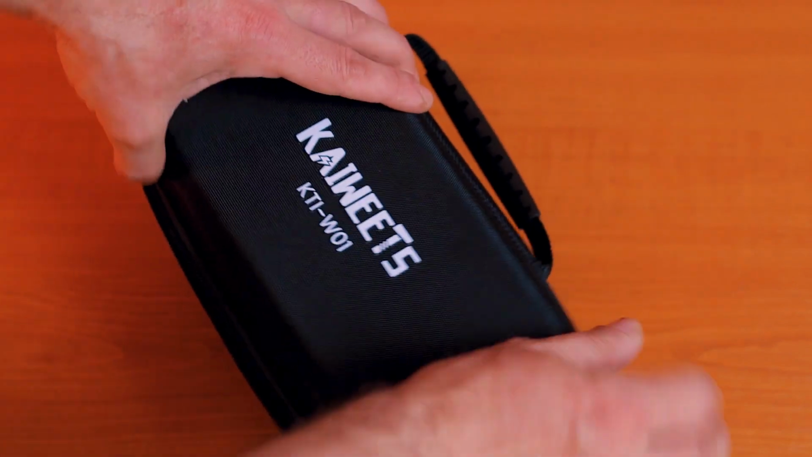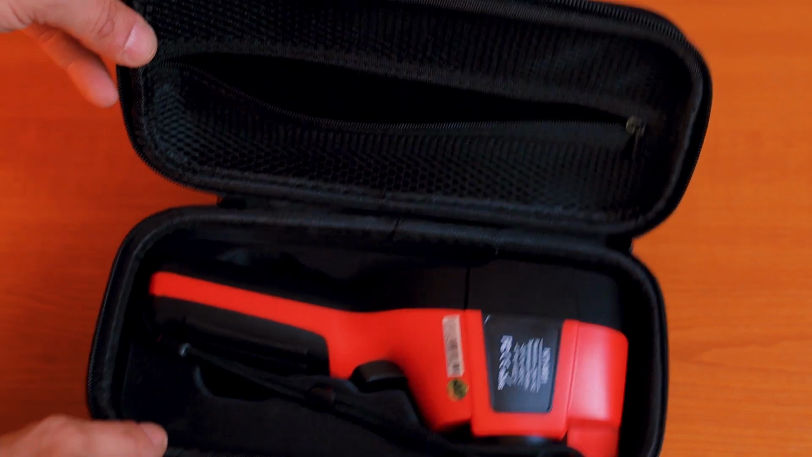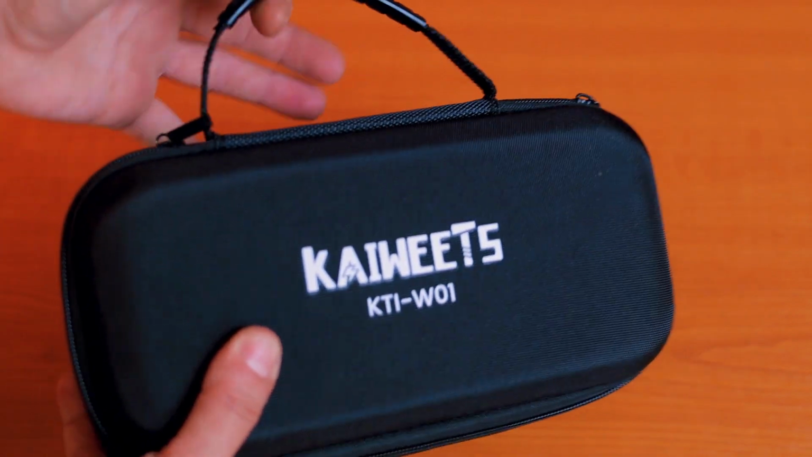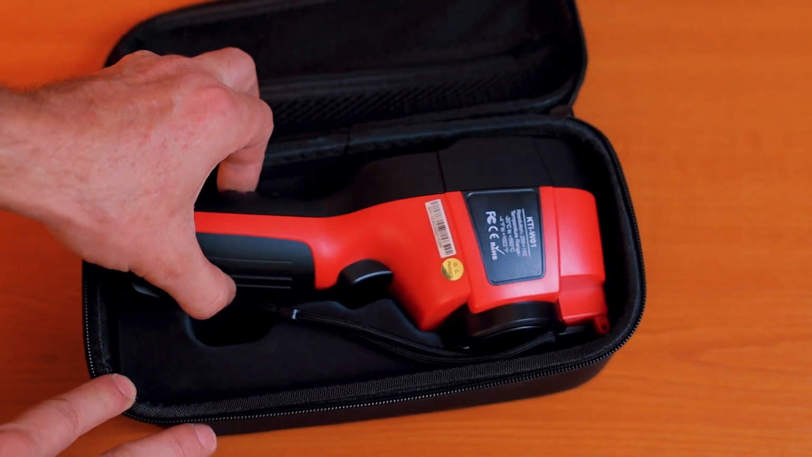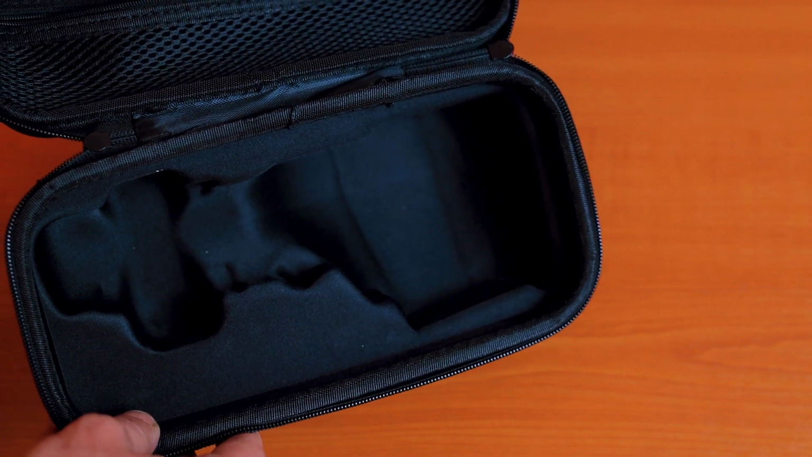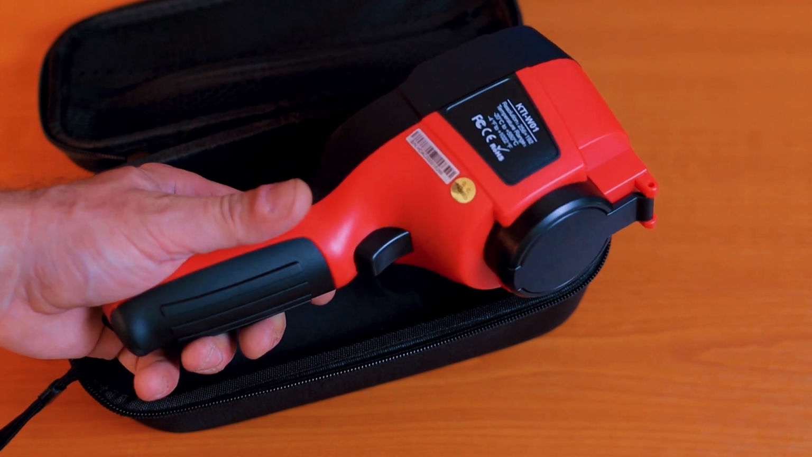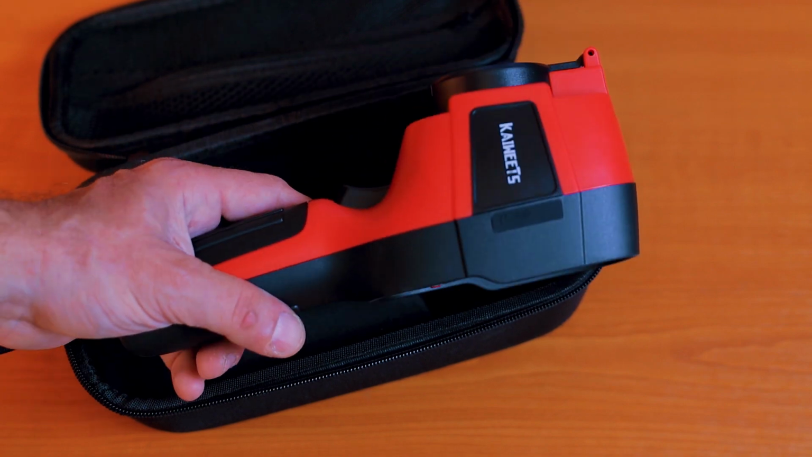What I like about this case, it has this space over here where you can store your USB cable, and probably somewhere over here you can place your USB charger, and you have your camera ready to go portable anywhere you need it. But anyway, this is the camera itself. We can take it out. The case has this nice molded shape which keeps the camera secure, and I like that. But right now we're not talking about the case, we're talking about the camera. So let's turn it on really quick, have a closer look, and see a couple of details.